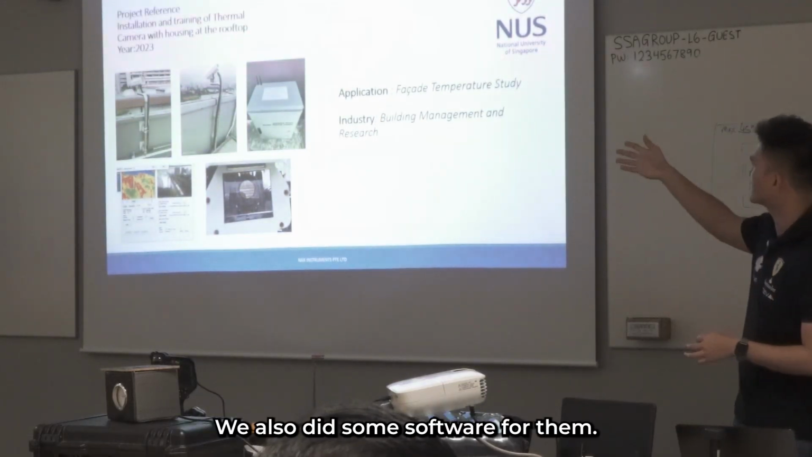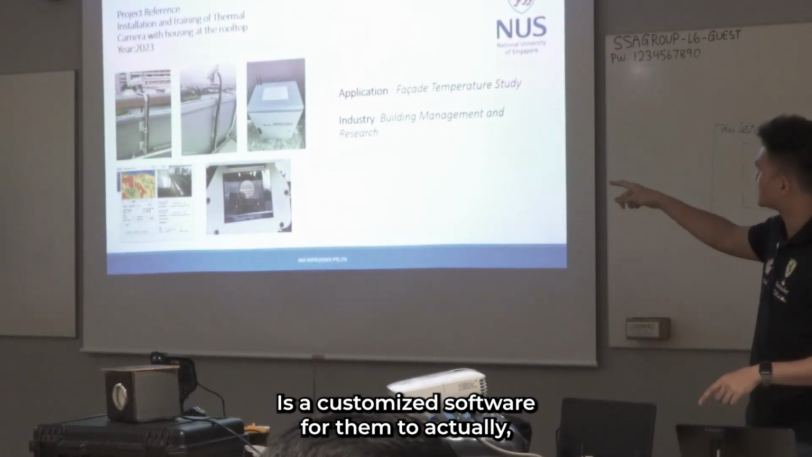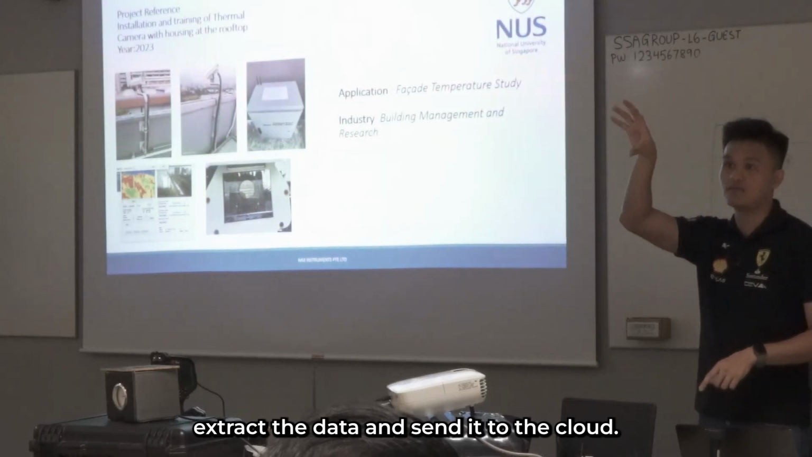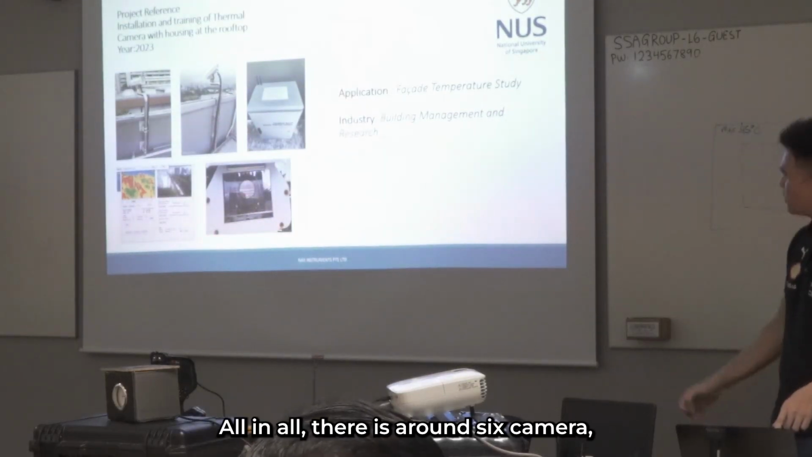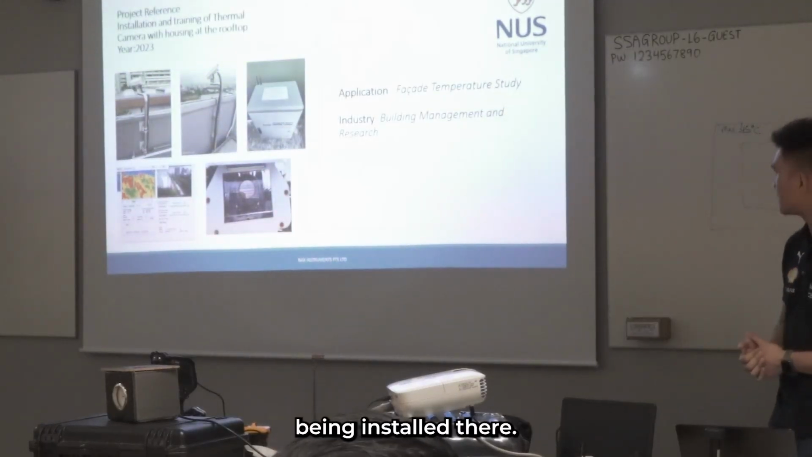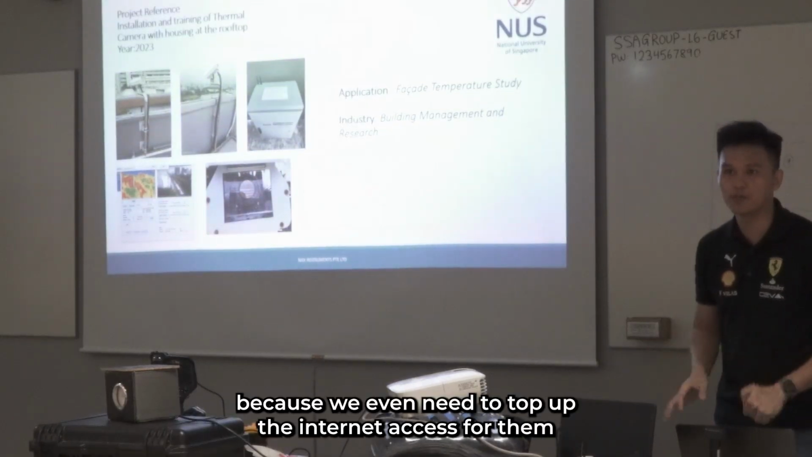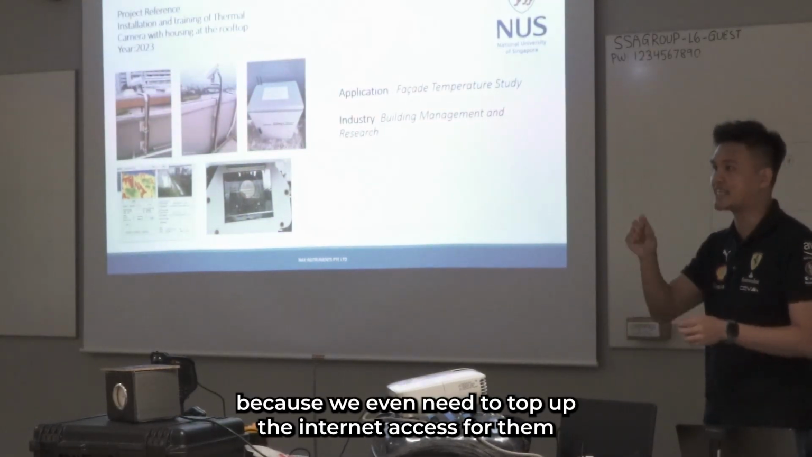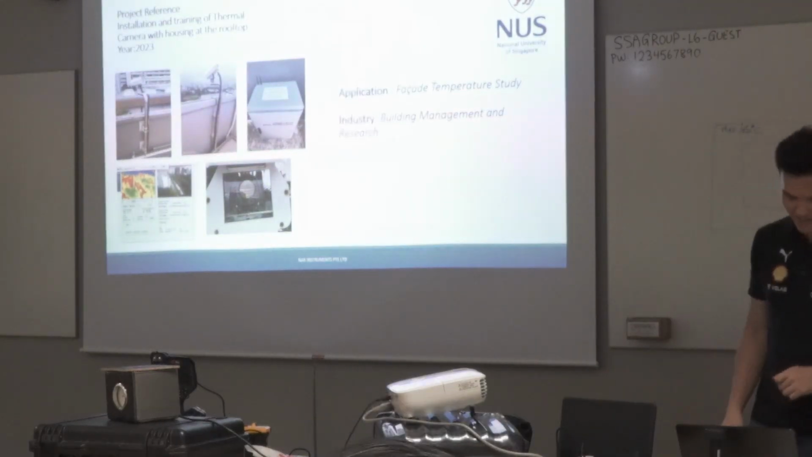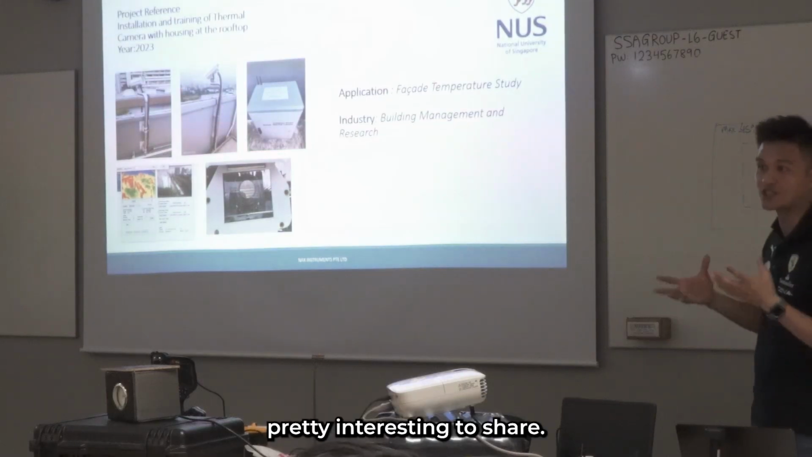On top, we also did some software for them. It's a customized software for them to extract the data and send it to the cloud. All in all, there are around 6 cameras being installed there, and touch wood, until now everything's still okay, because we even need to top up the internet access for them to send the data over every month. So this is one of the project references that we find pretty interesting to share.